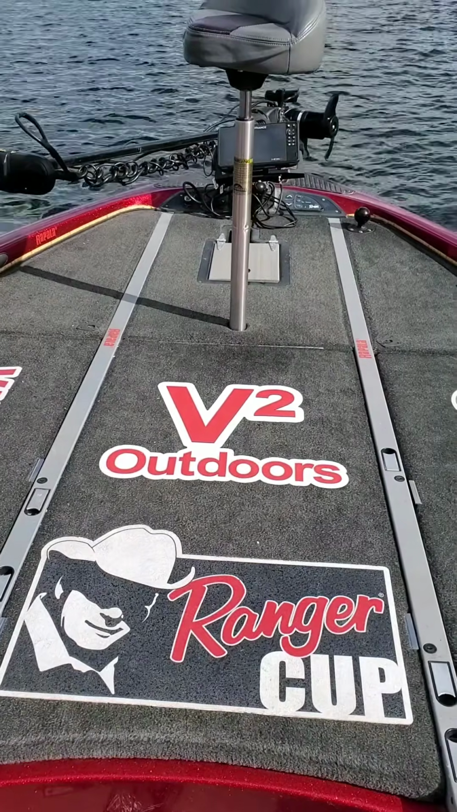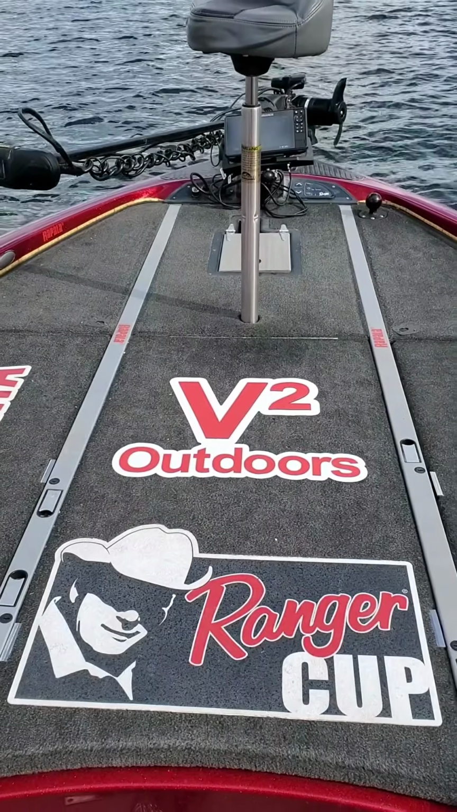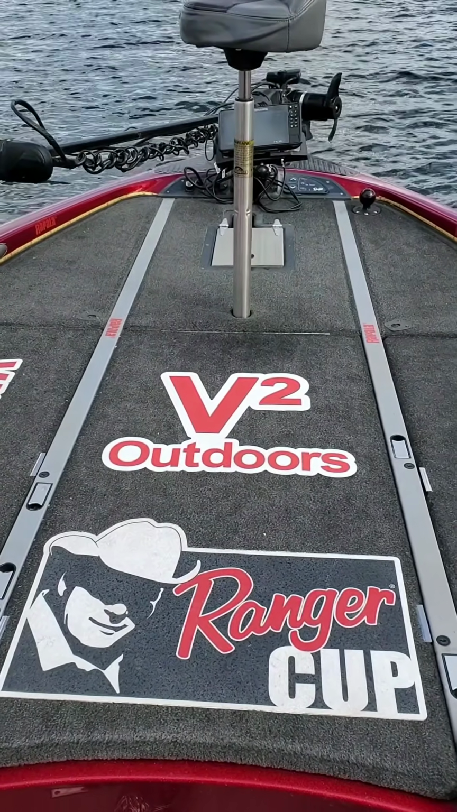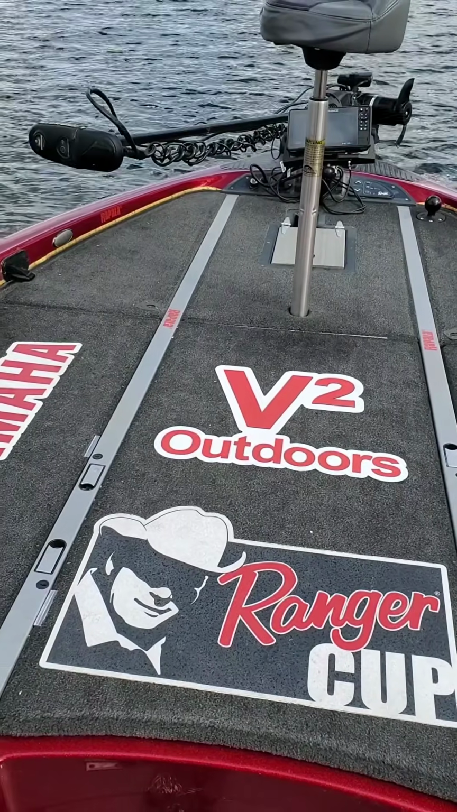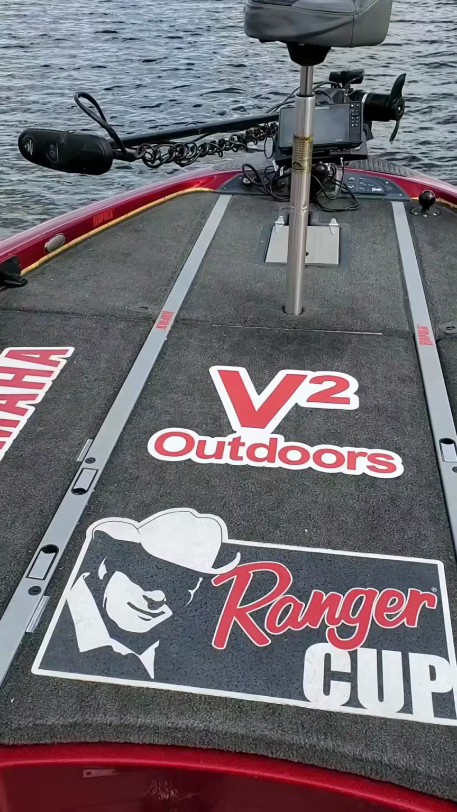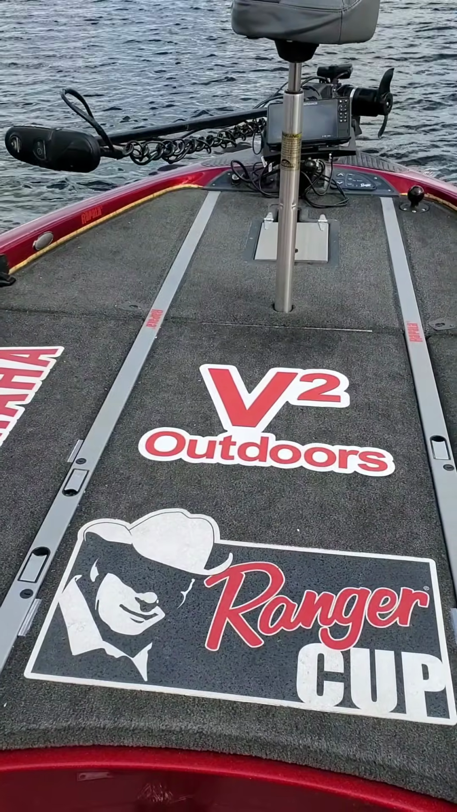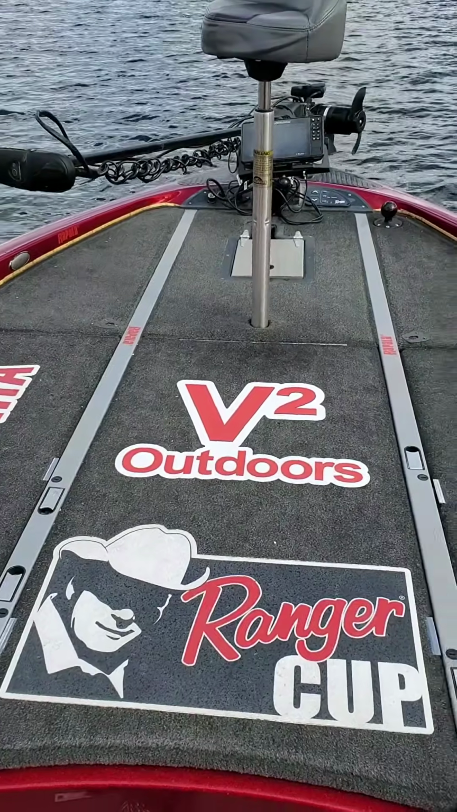V² Outdoors here, the second part of the active target system mounted on a Ranger Z21, and it's also mounted on the trolling motor, which is a MinnKota Ulterra. And as you saw in the first part how to do the installation, the second part I'm going to show you here how it actually functions out in the lake.